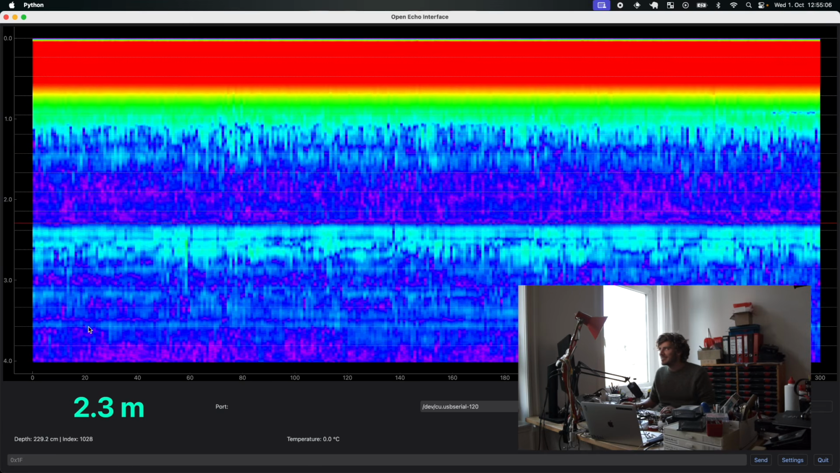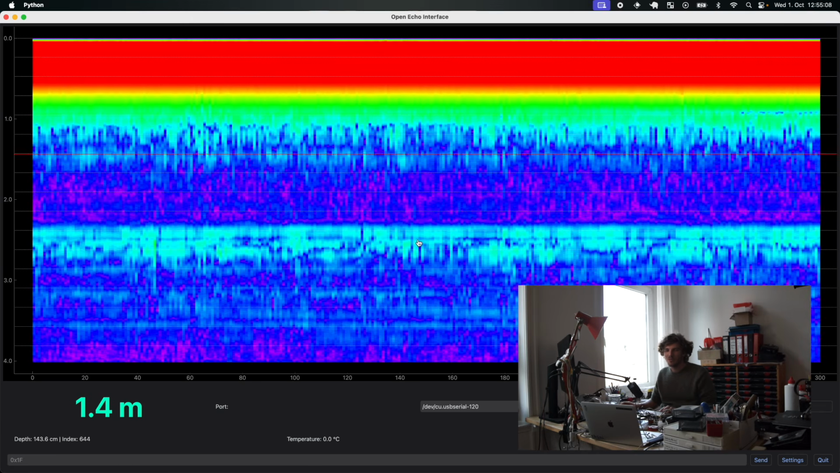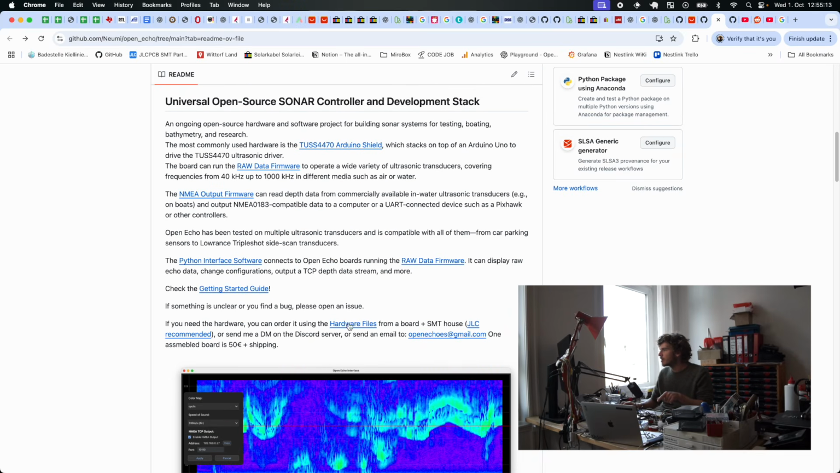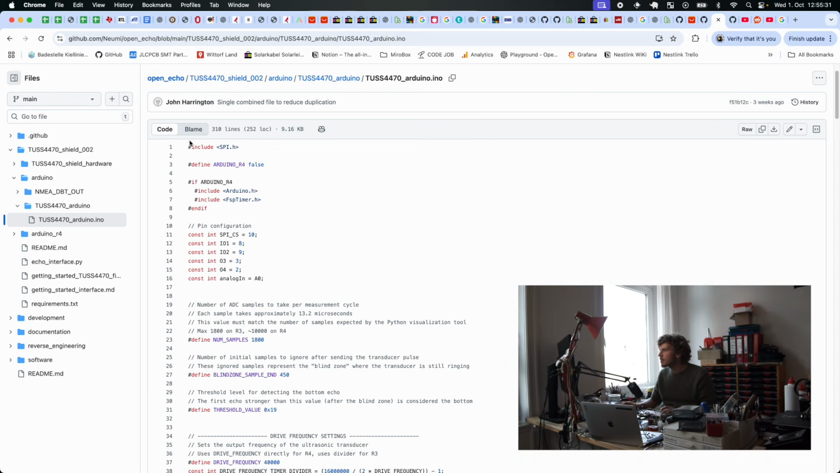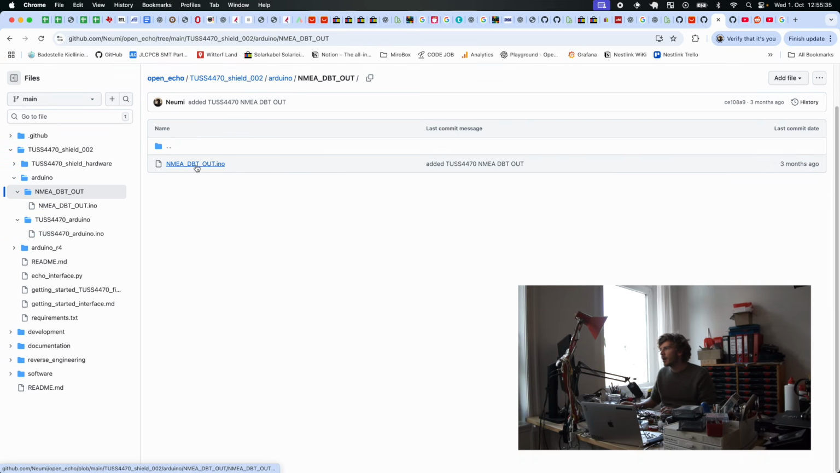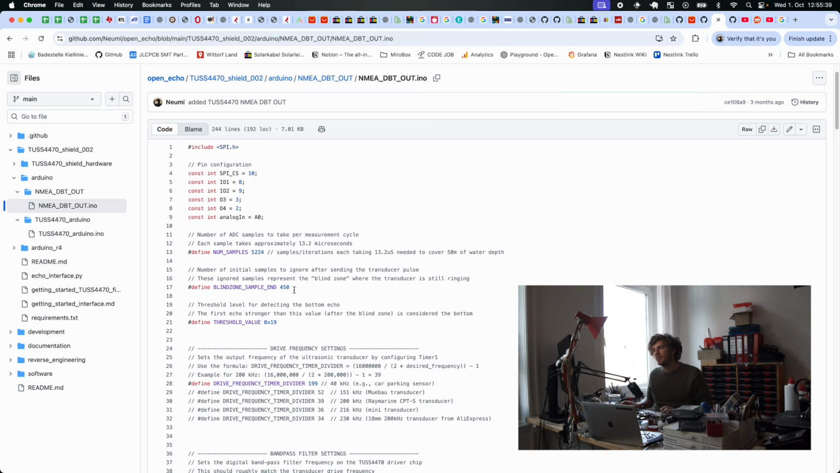You can also install the alternative Arduino firmware, which is not the one I have running right now. There's another firmware with NMEA DBT out, which only returns an NMEA 183 compatible sentence via USB or via UART.